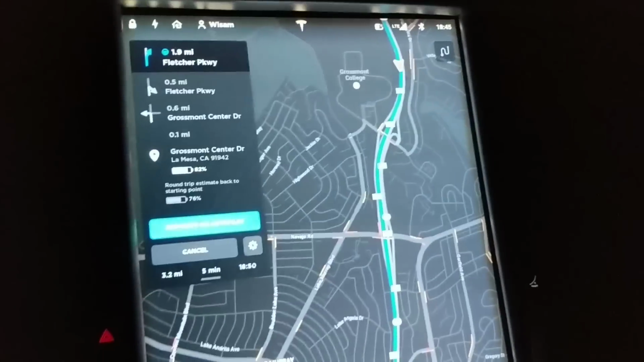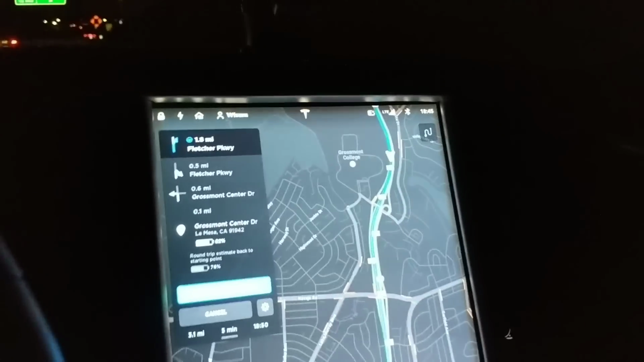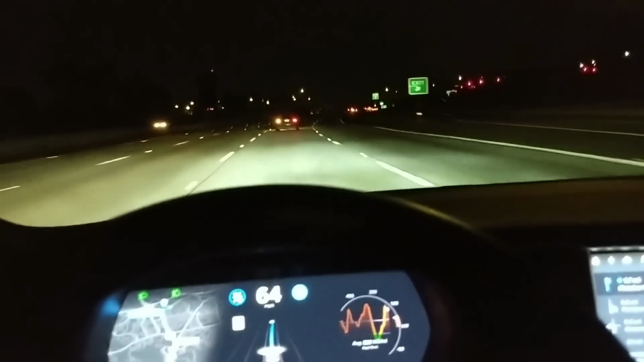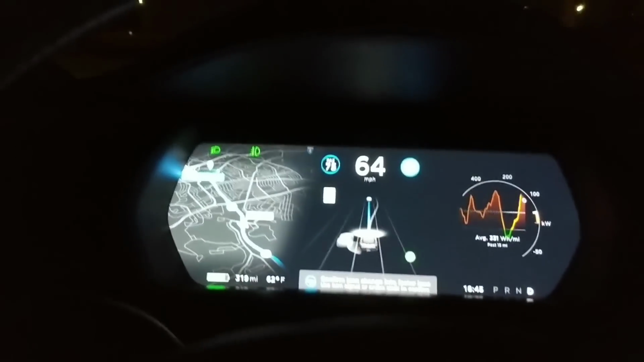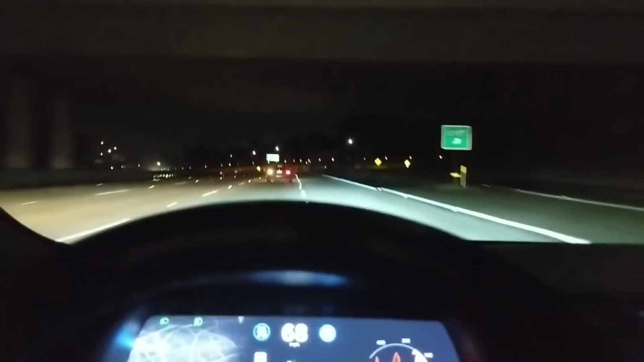I mean, that's nice. And I can't even hold my phone. Very bumpy road. That's why I like to stick to the interstate highways. Those California highways are not so good. Okay, so confirm lane change. Let's do that, because this guy is slow. All right.